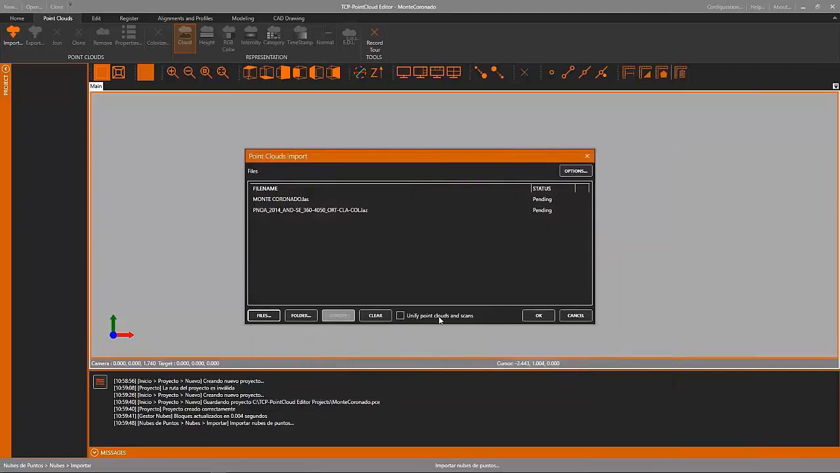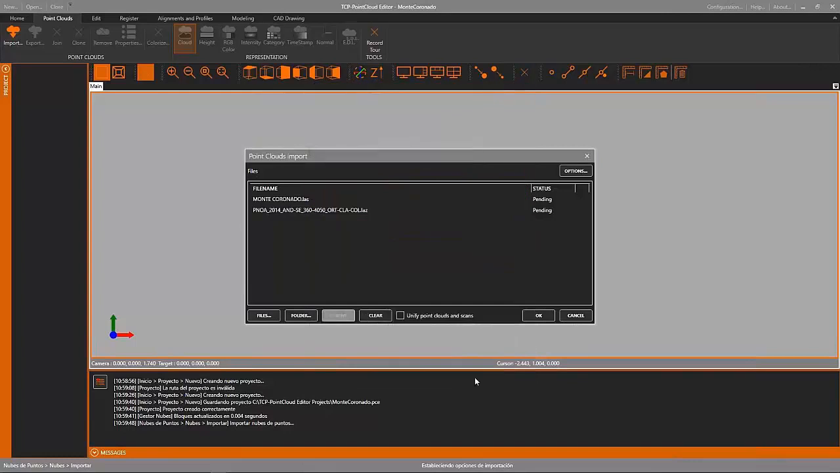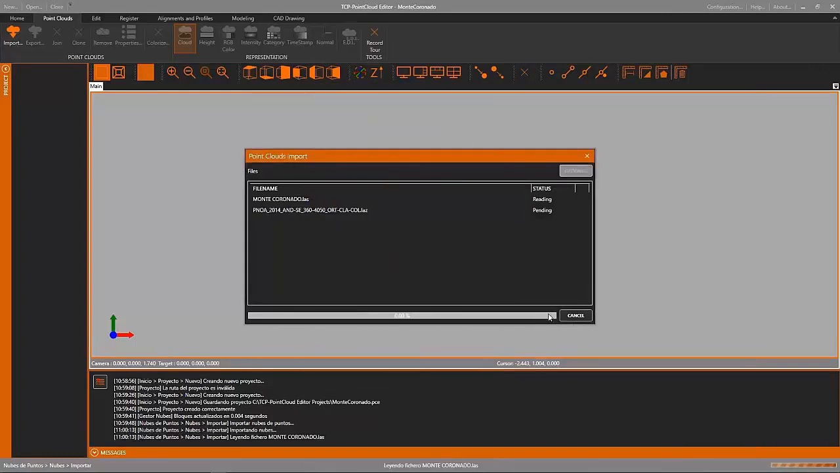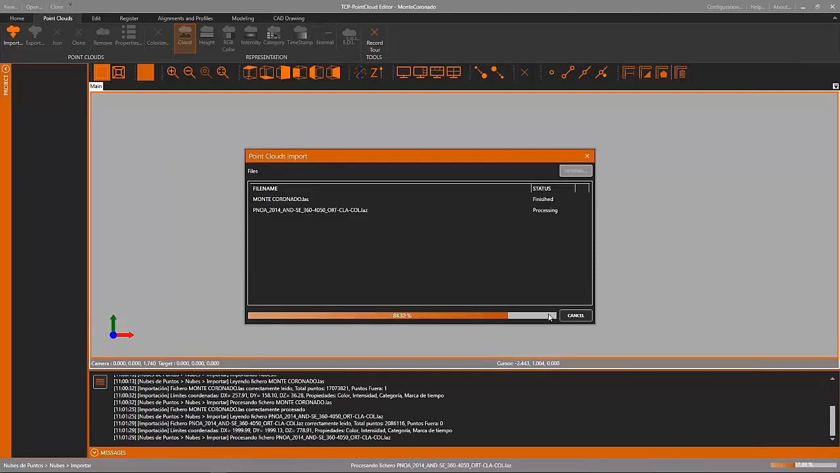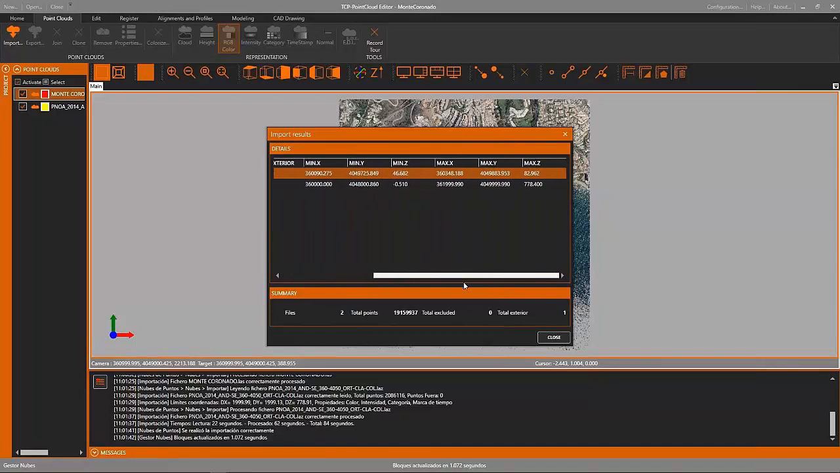We have different options for the way the import process will be done. We can filter by properties or by the limits of the coordinates of the point clouds. The import process needs some time. We have cut part of this video, and we now get the results in the bottom line. We can see what the application is doing, and we get the import results and a table with the boundary limits, the number of points, and also a summary of all the point clouds.